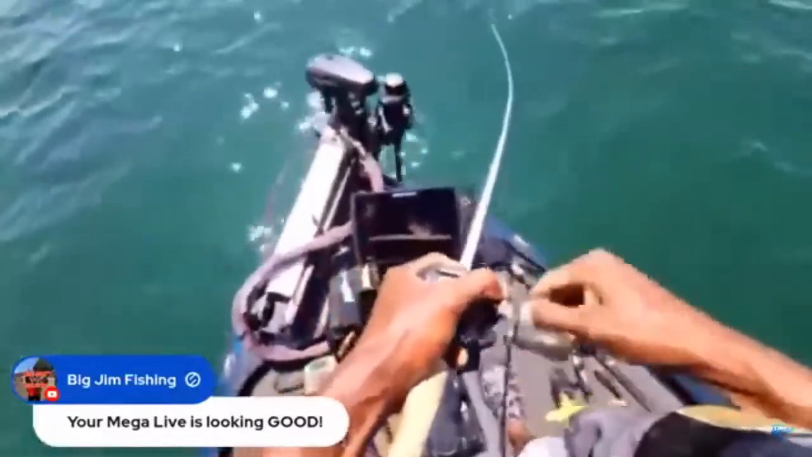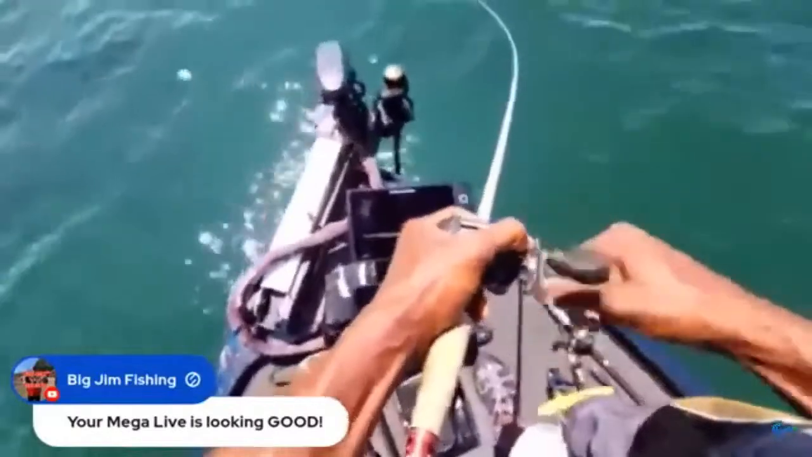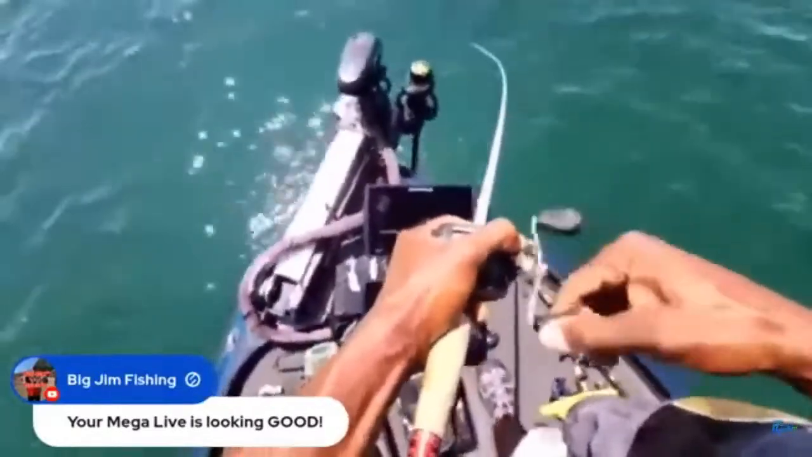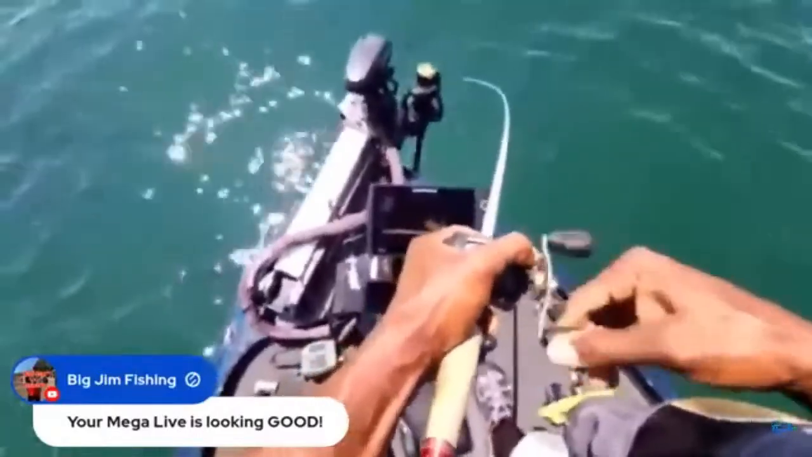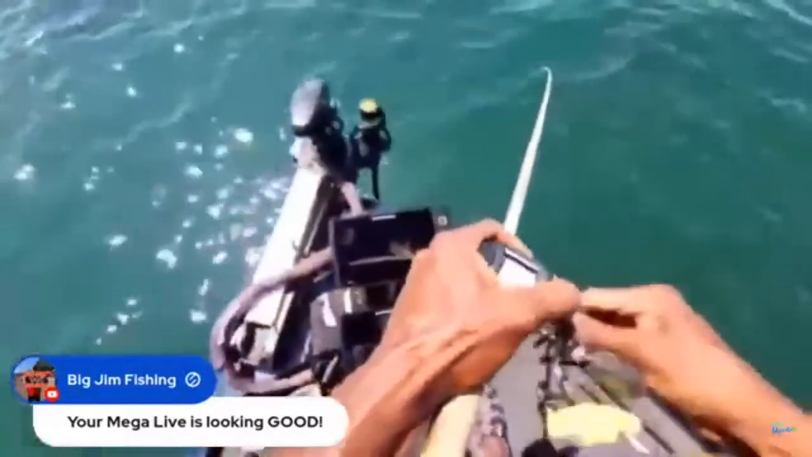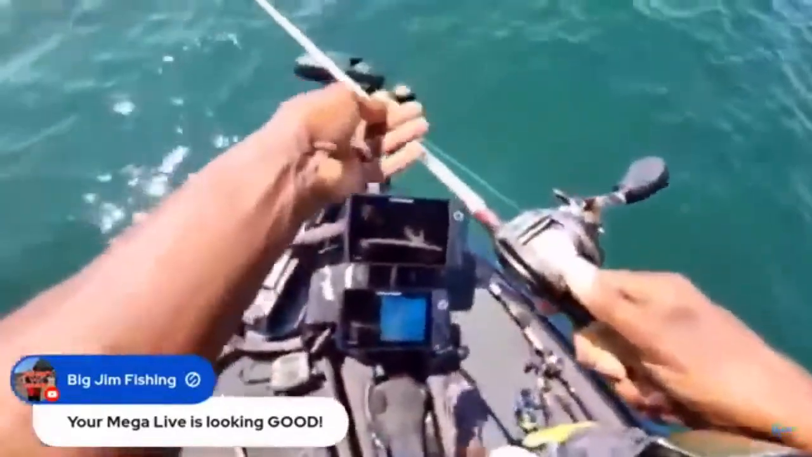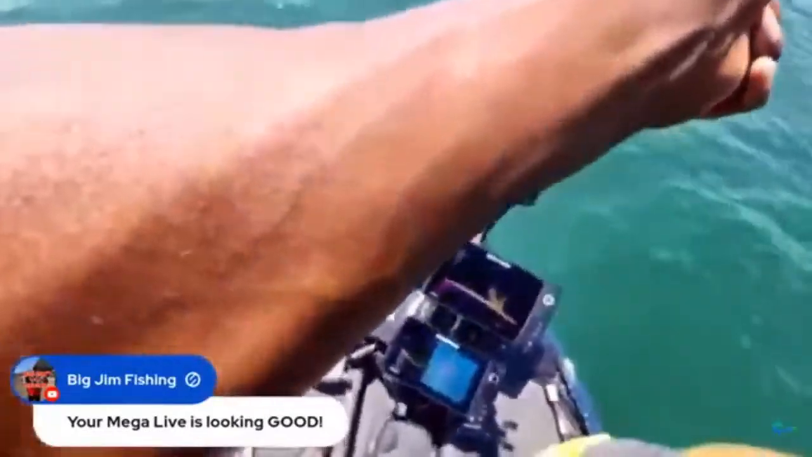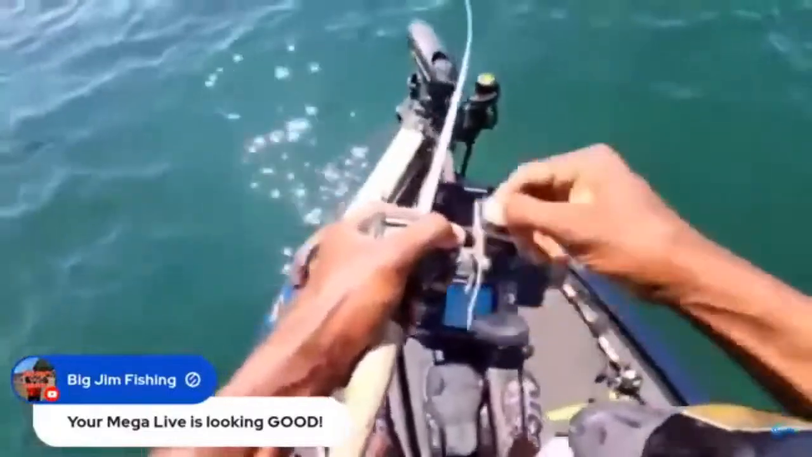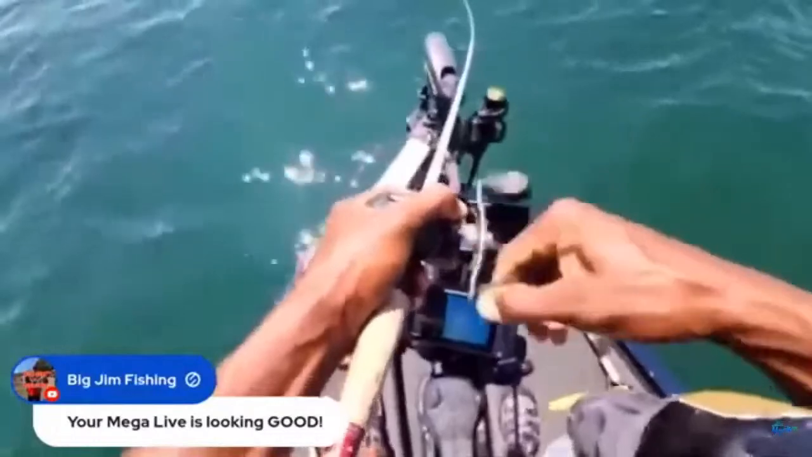Now let's see if it will produce anything. Nope. And there it goes, running right across the bottom. I mean, not the bottom, but about 12 to 13 feet deep, right above their heads. And that is exactly what I needed to do. But yeah, these guys know I'm out here.